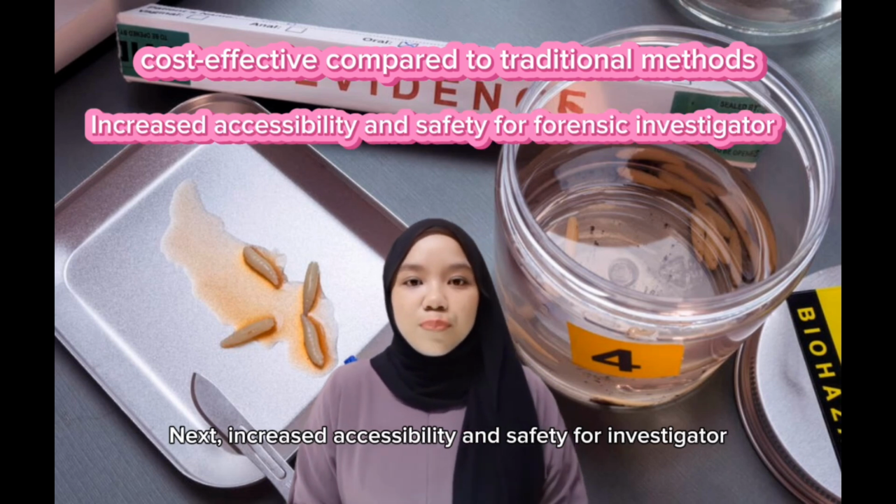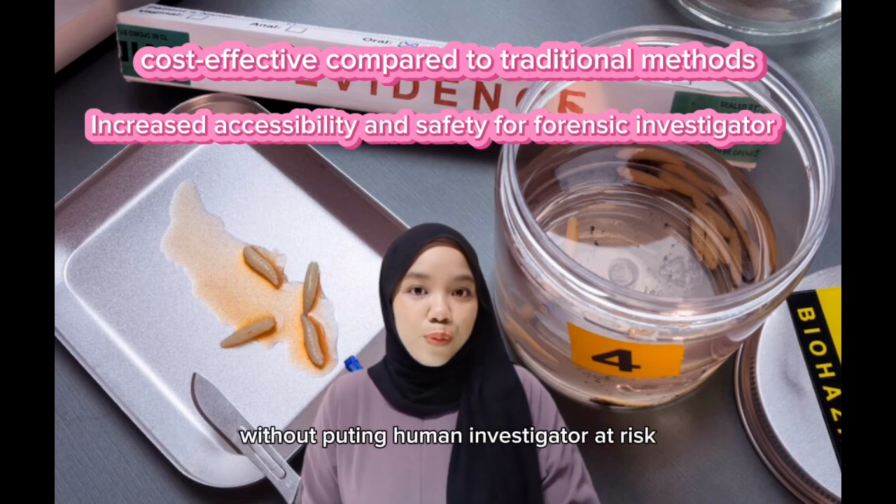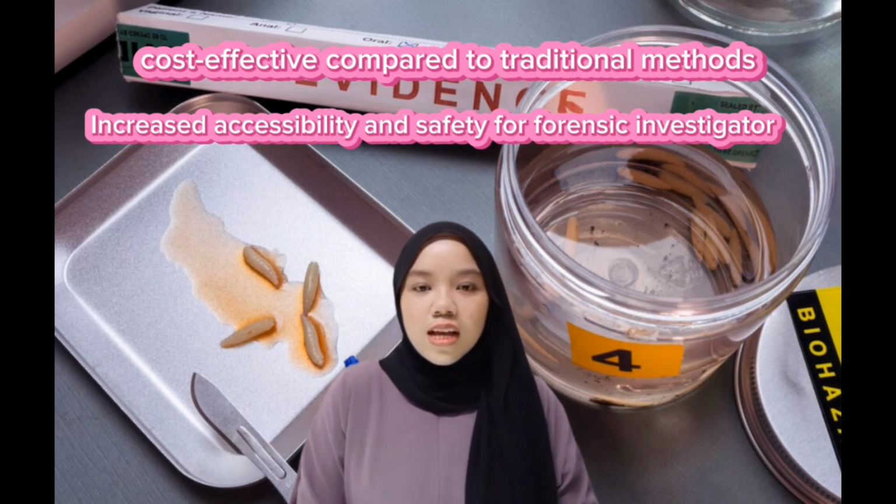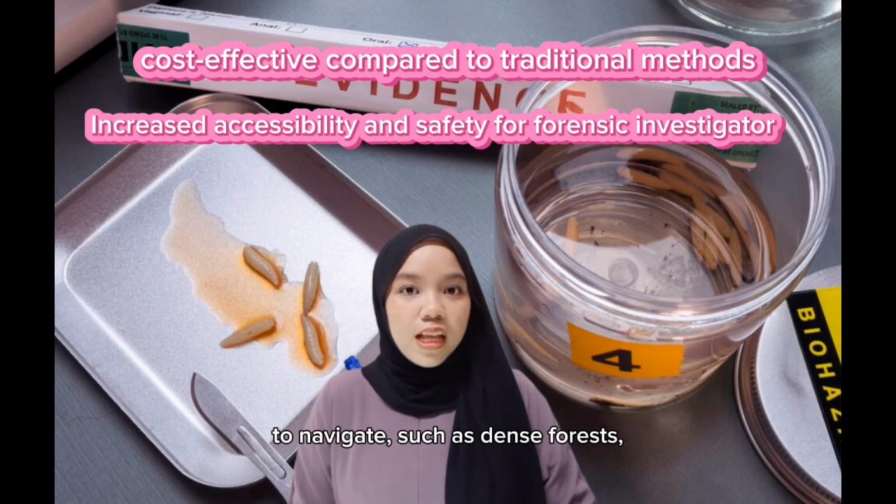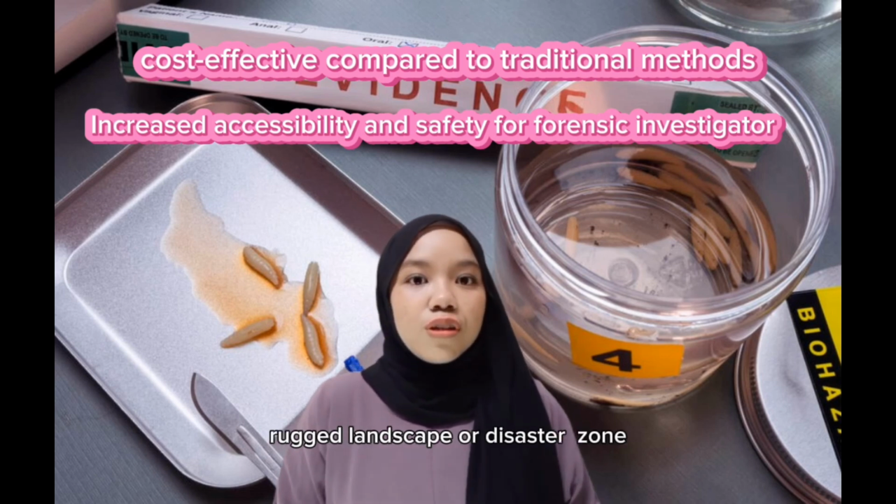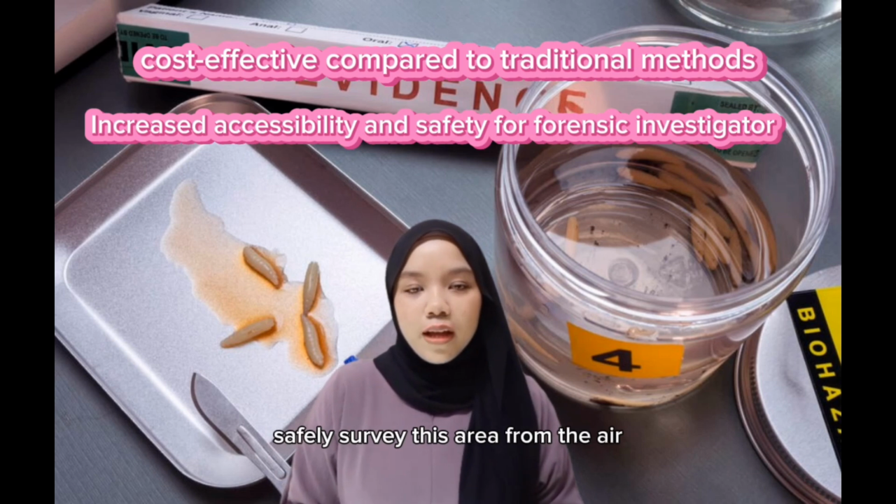Next, increased accessibility and safety for investigators. Thermal drones can access difficult and hazardous areas without putting human investigators at risk. This is especially beneficial in situations where the terrain is dangerous or challenging to navigate, such as dense forest, rough landscape, or disaster zone. By using drones, forensic teams can safely survey these areas from the air.